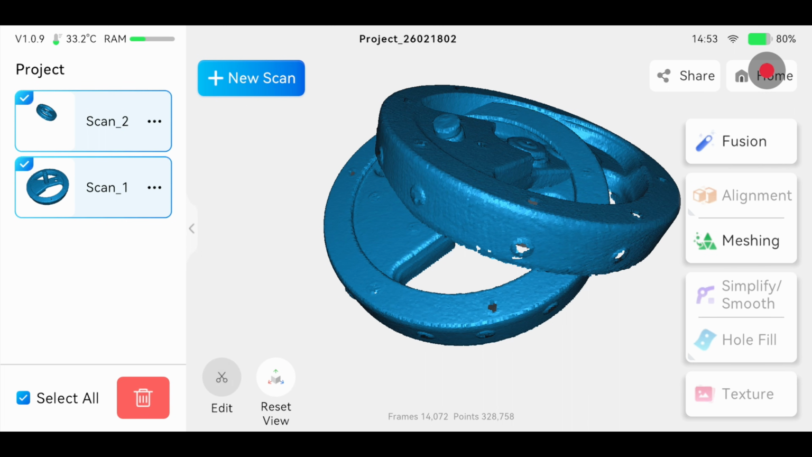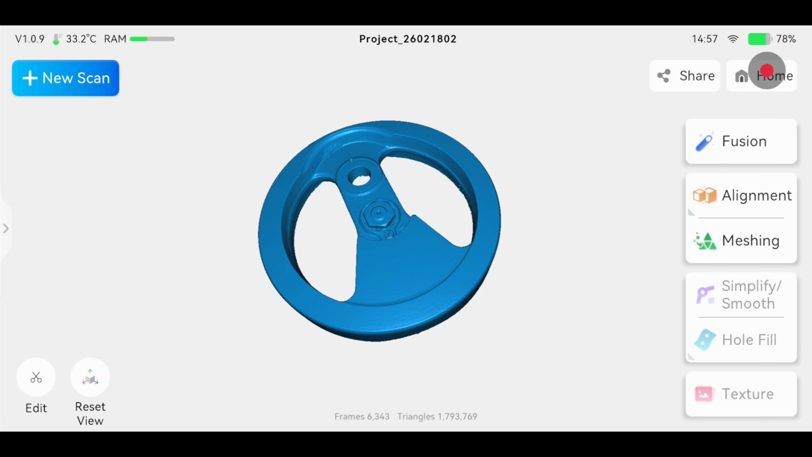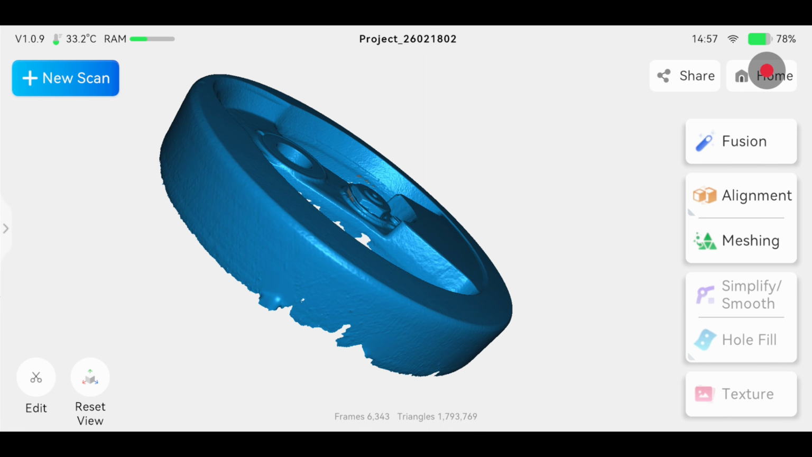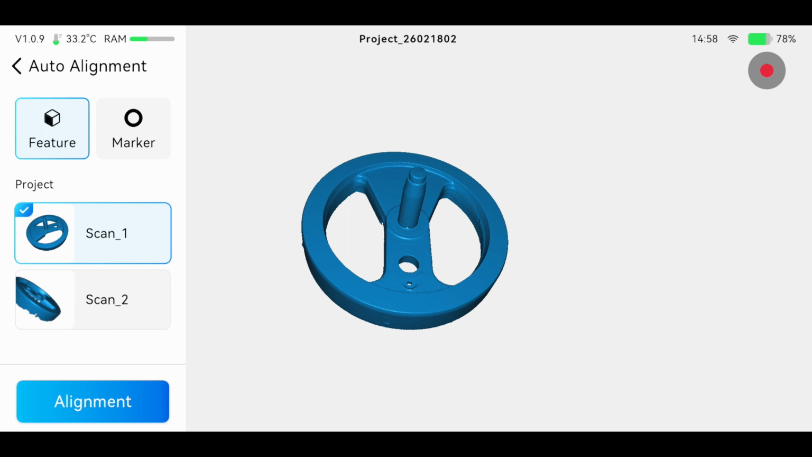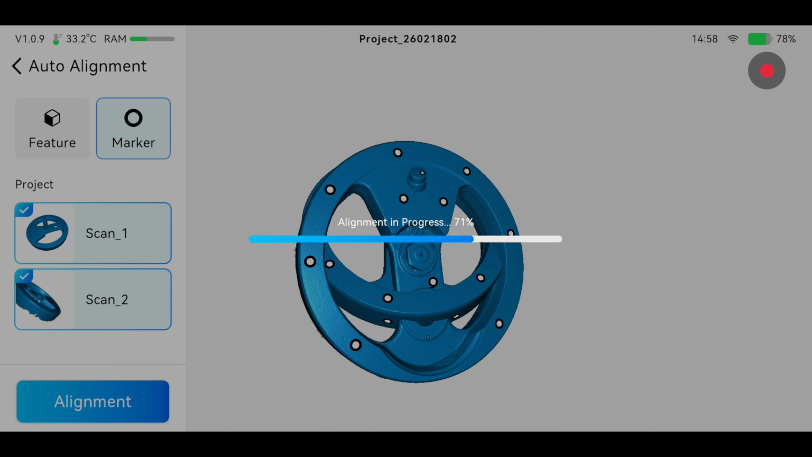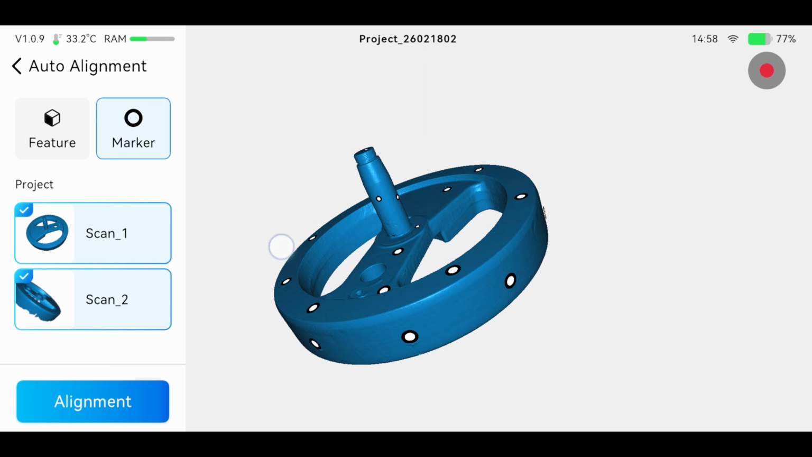Okay, next I'm going to do batch fusion. Okay, so the first scan has 1.8 million triangles, and I need to trim out the noise from the marker. This happens when you place marker too close to the edge. Okay, next let's try automatic alignment with the marker. Because I don't use external marker, I can do this. It will align the two scans together using the overlap marker on the side of the wheel.